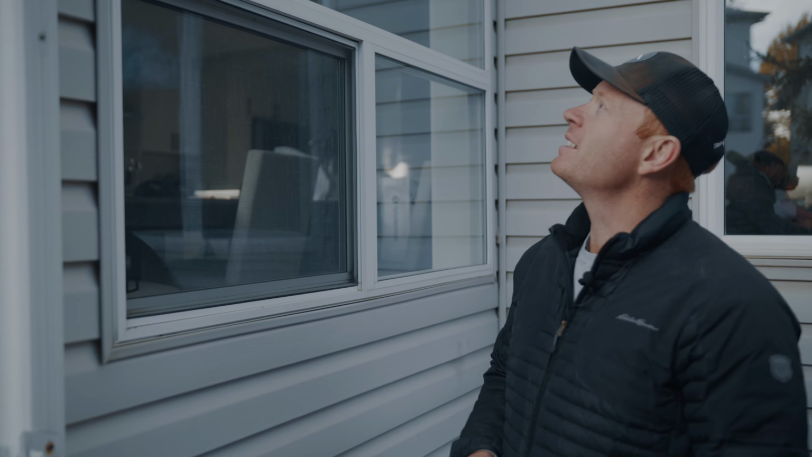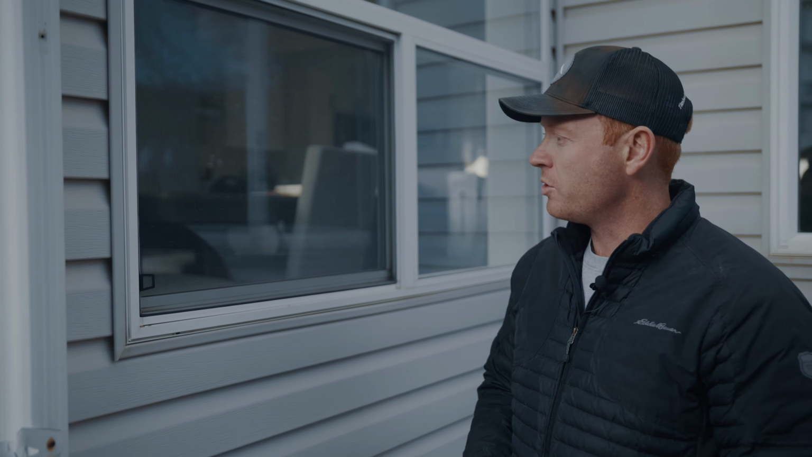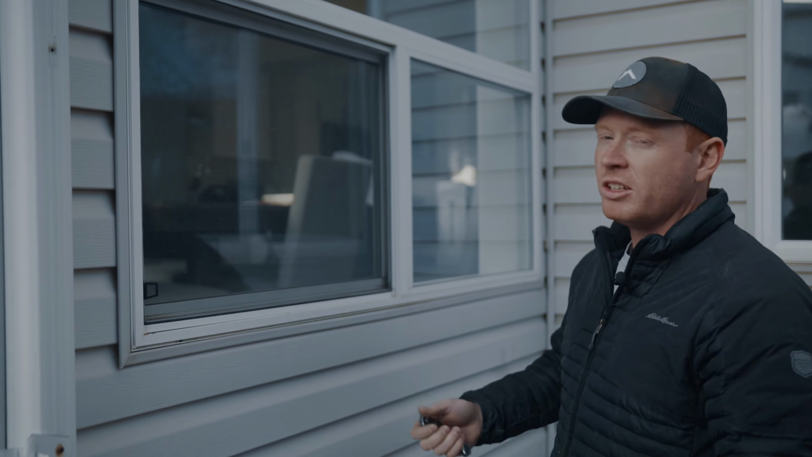Okay, we're just on the back side of this house. We're just having a walk around, taking a look at the old windows that are in place. Again, these aren't very old windows. They're maybe 20, 25 years old. From the outside they look like they're in decent shape, but I can guarantee you that these are going to be leaky. They're going to be drafty. They're going to be very cold in the wintertime.